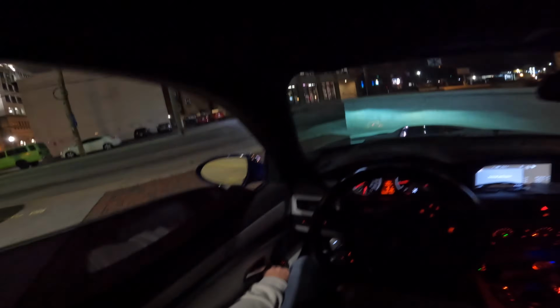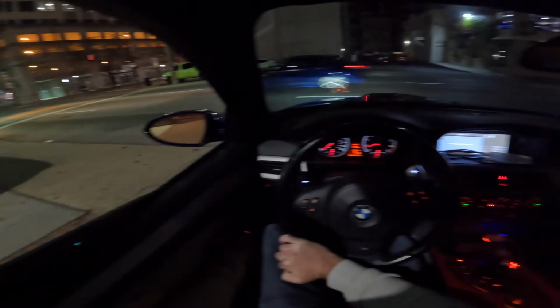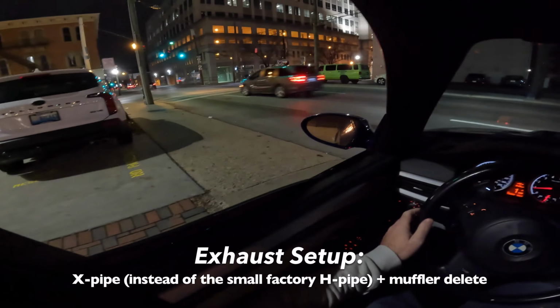All right, put the windows down because I know the tint's pretty dark. I do have a GoPro Hero 10 on my head, and I have the wind reduction noise turned off because sometimes it'll muffle the sound of the exhaust to the point where you can barely hear it.